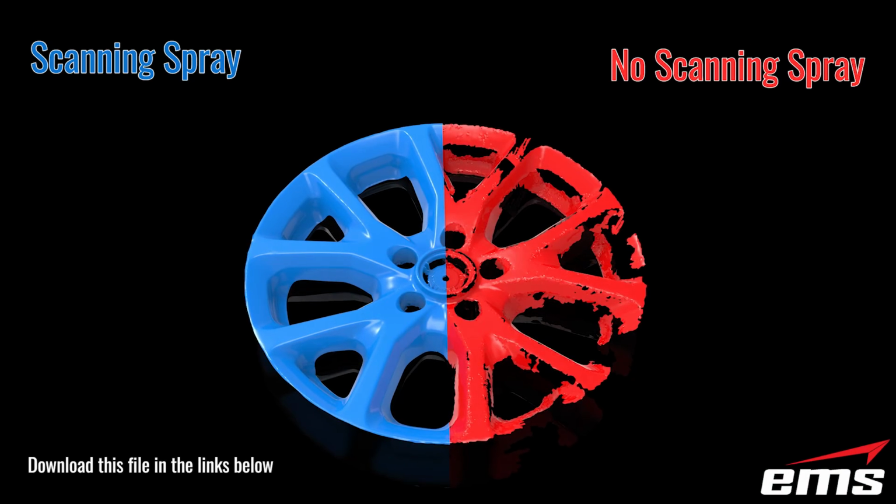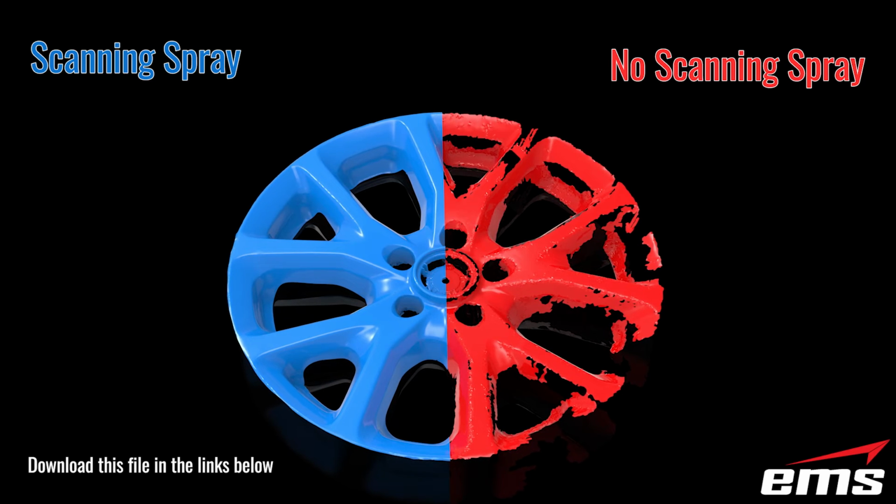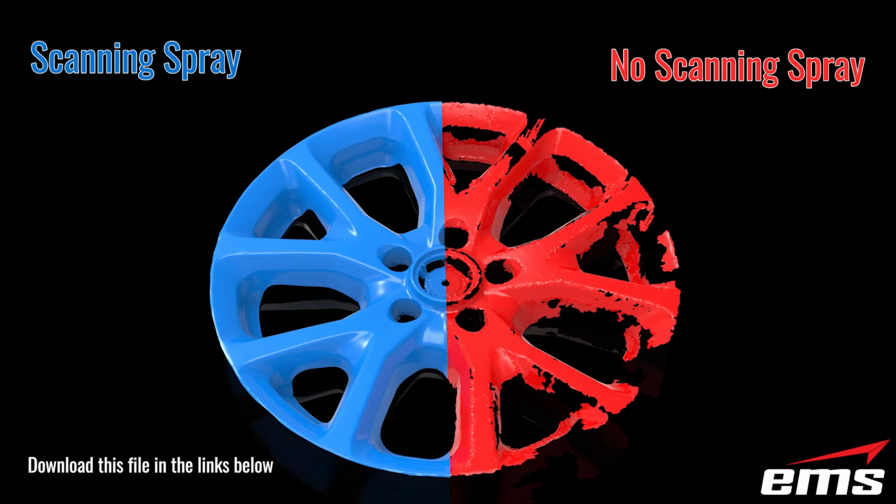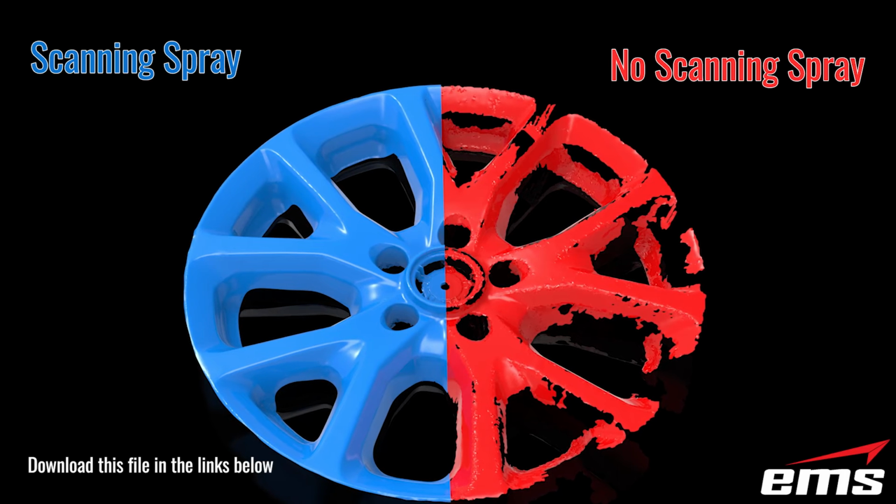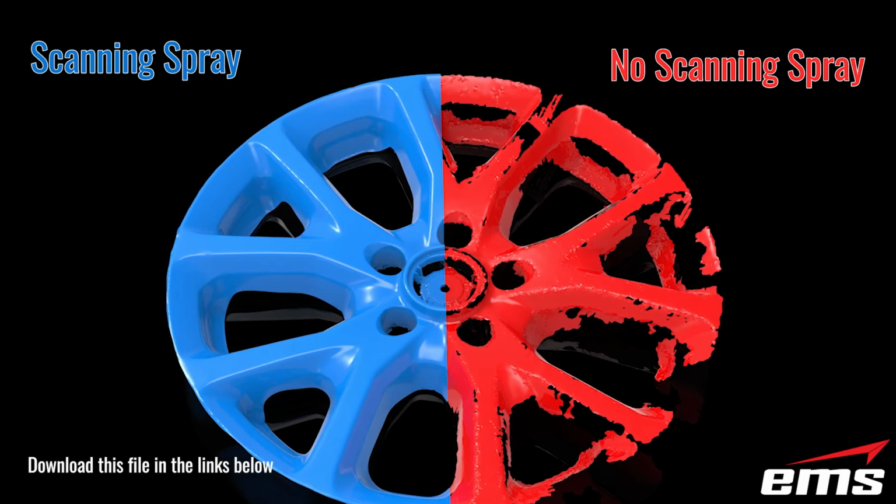Now the good news is there are some scanning sprays out there you can use, and some of the new ones actually disappear over time. They sublimate or evaporate out. So you spray them on, you can apply targets right over the top of it, and there are different formulas that basically evaporate over time and leave nothing behind on the surface. The one thing you'll have to consider with a scanner like this, over the higher-end expensive laser-based scanners, is you might have to dust parts like this.